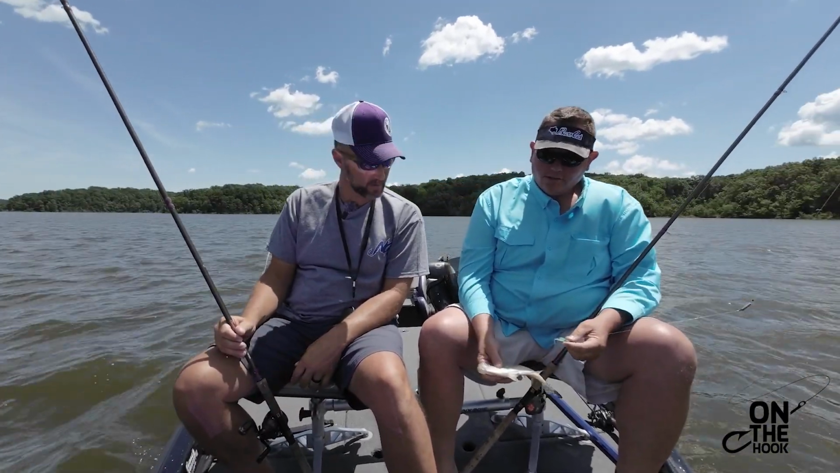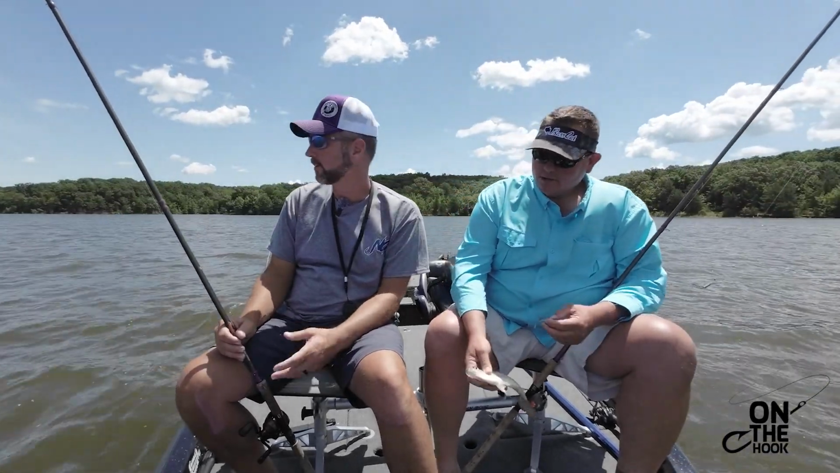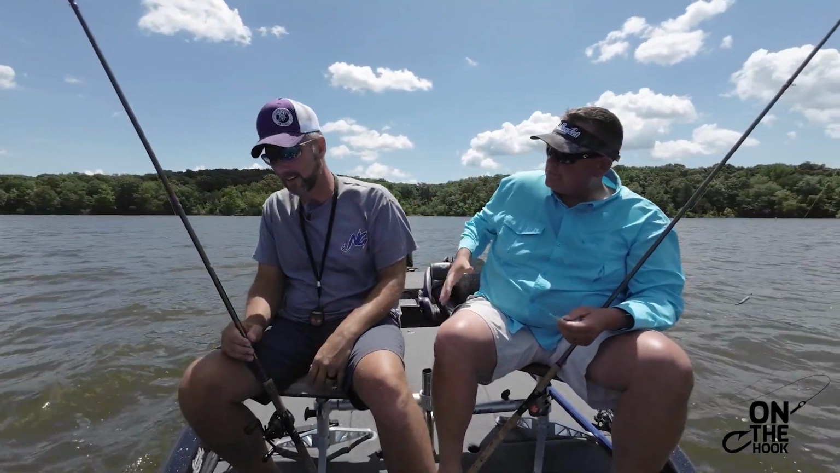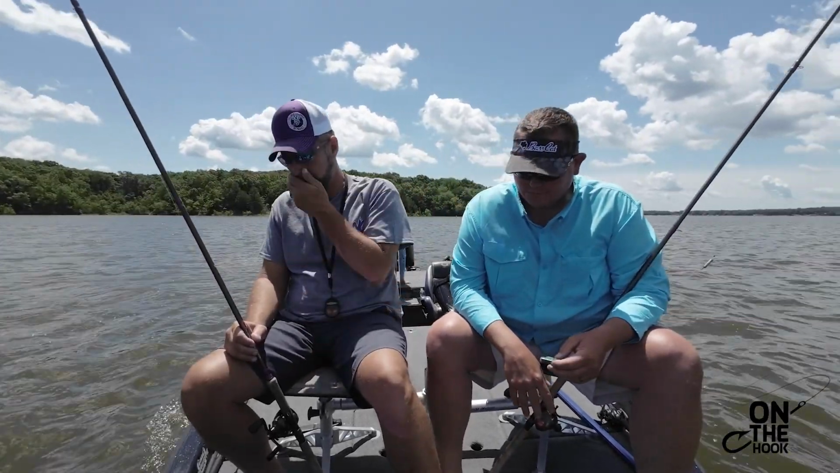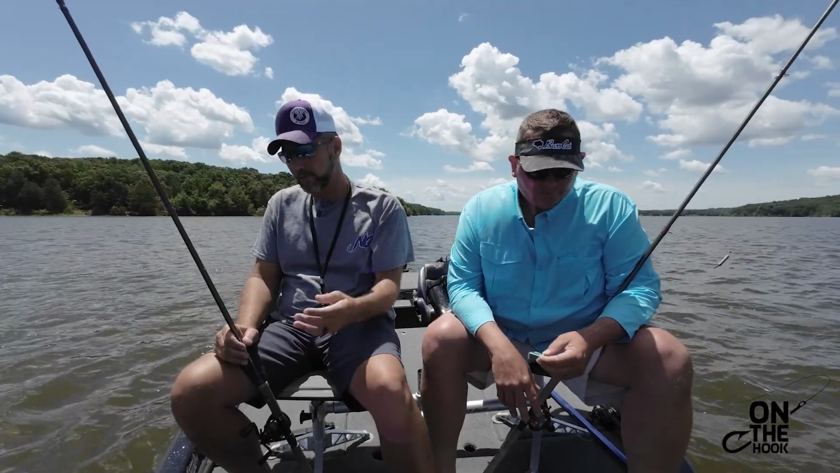And these fish will grow at a very fast rate. But they've got all the bait. I mean, it's just unlimited bait. The sheer size of this lake is just unreal. They've got everything they need to grow big. And now that we're seeing bait balls out here again, that was the big thing.